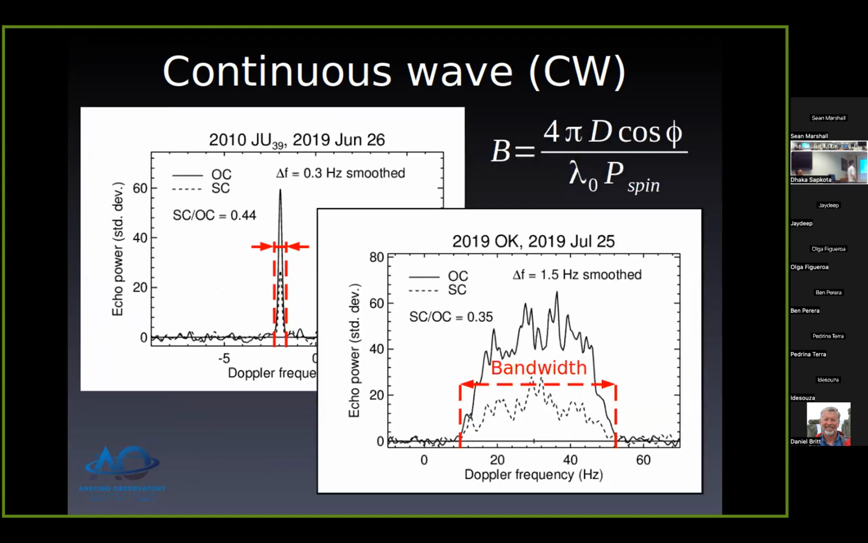Okay, a couple other examples. Lisa's favorite, 2019 OK, has a bandwidth of about 40 hertz. The signal goes from about +10 to +50. This other one, JU3, has a bandwidth of less than 1 hertz. There's the equation for bandwidth in the top right. A greater diameter gives you a greater bandwidth. A faster rotation period, so smaller P, also gives you greater bandwidth.